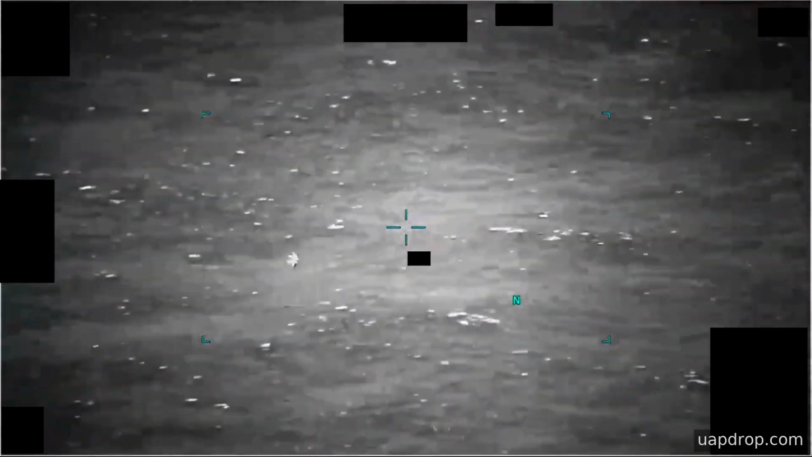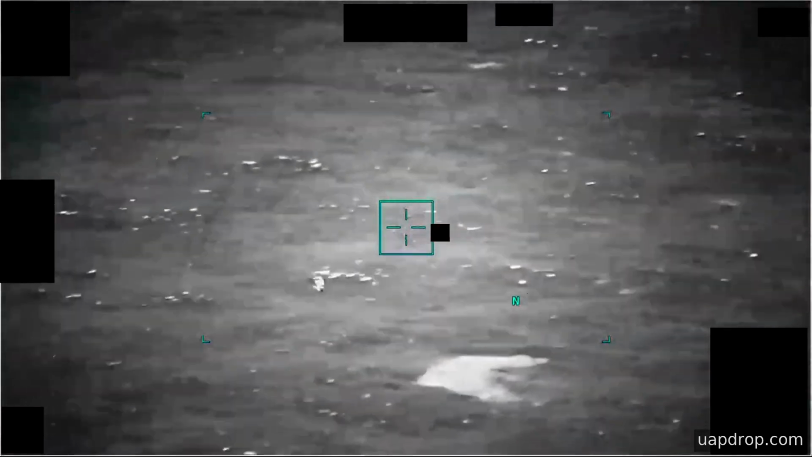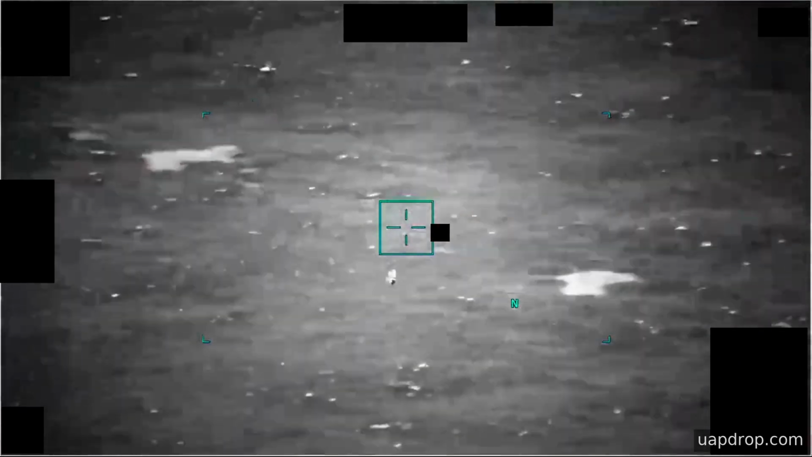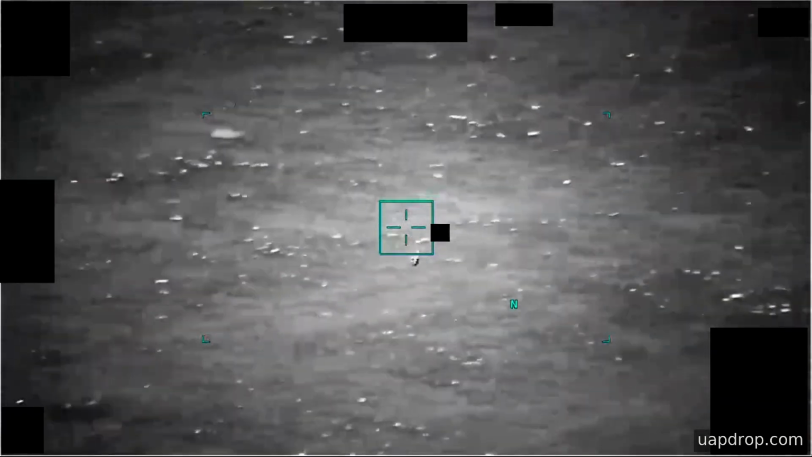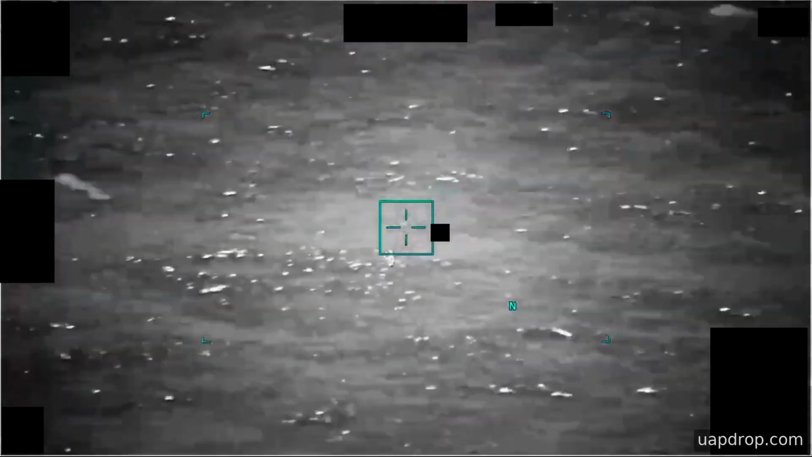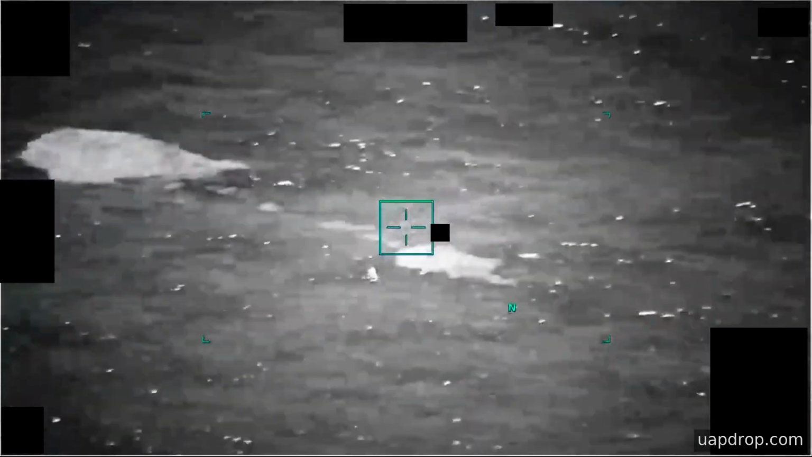Alternating sensor modes, repeated entries and exits from the field of view, zoom tracking, and a short period where the feed appears to skip. Those are the observable elements in the video itself, and no further analytic conclusion is offered on their cause within the accompanying material.